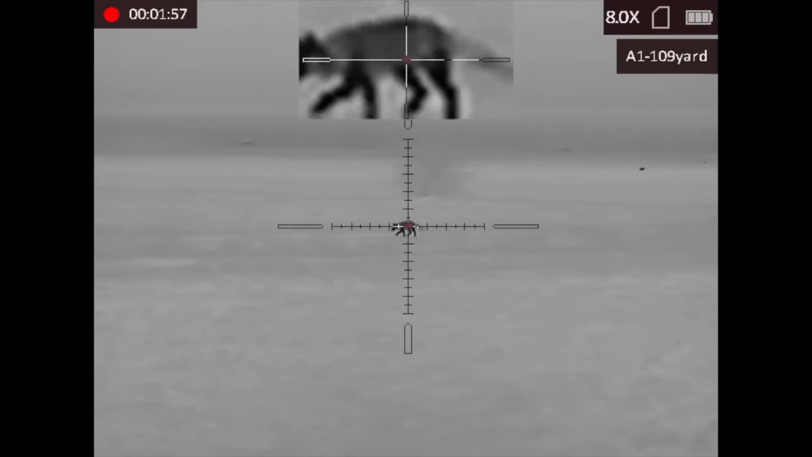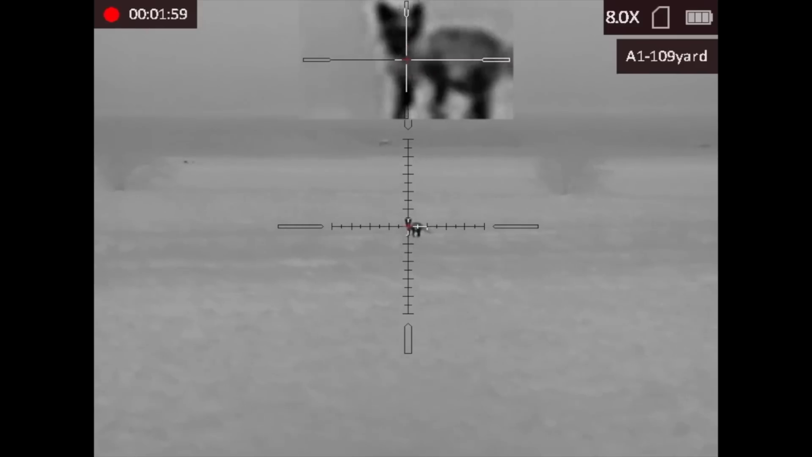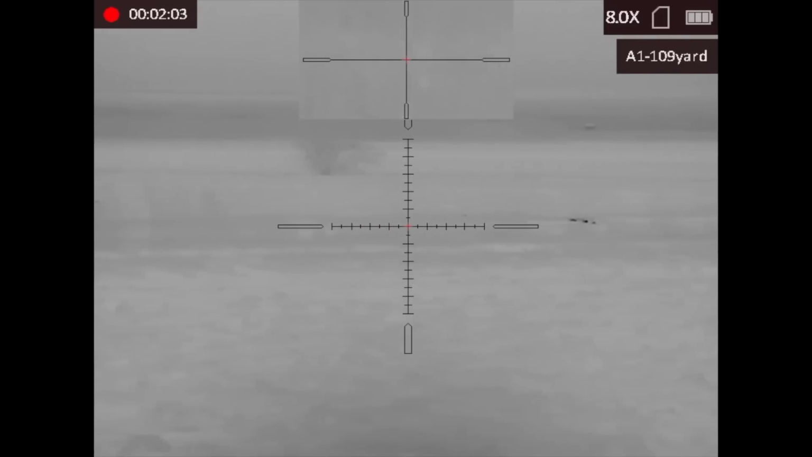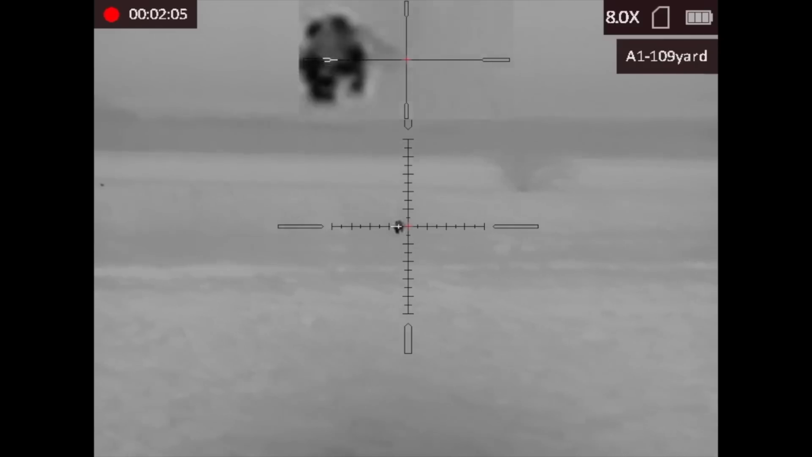It stops, and I take the shot. But once again, the round here, maybe it was wind drift that caused it. As you can see, it left some of its insides behind there.